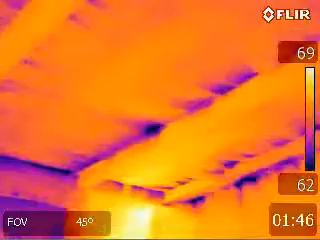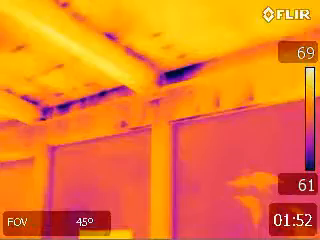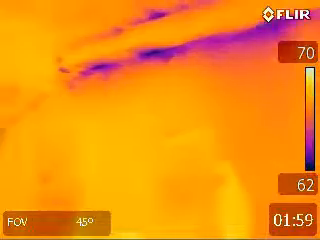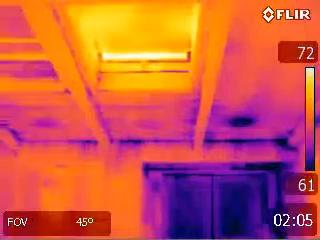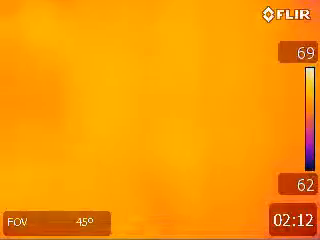This house was built back in 1972. And as we can see, there's air infiltration all over the place. A good way to mitigate this would be with a clear caulking or a caulking of color that would match.